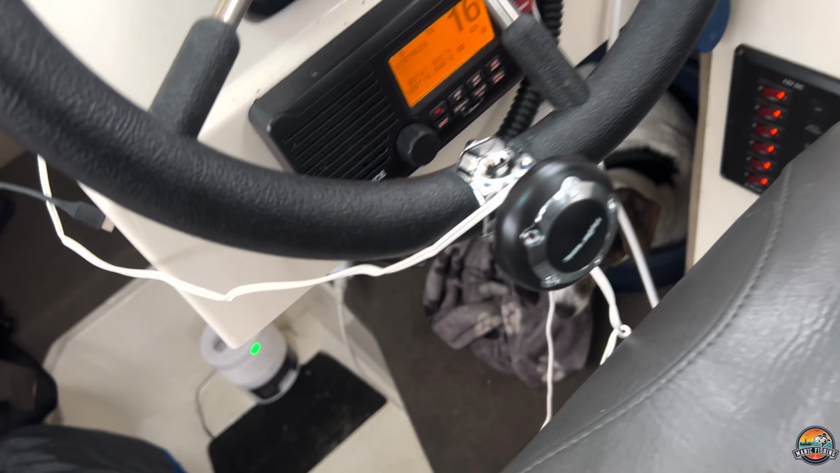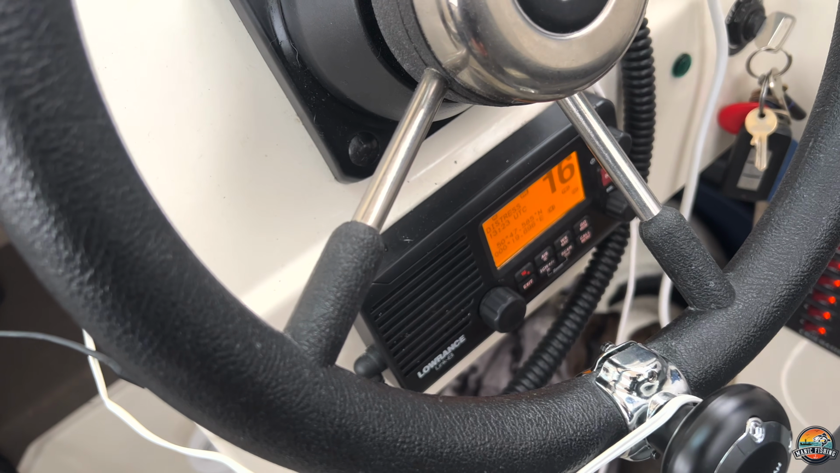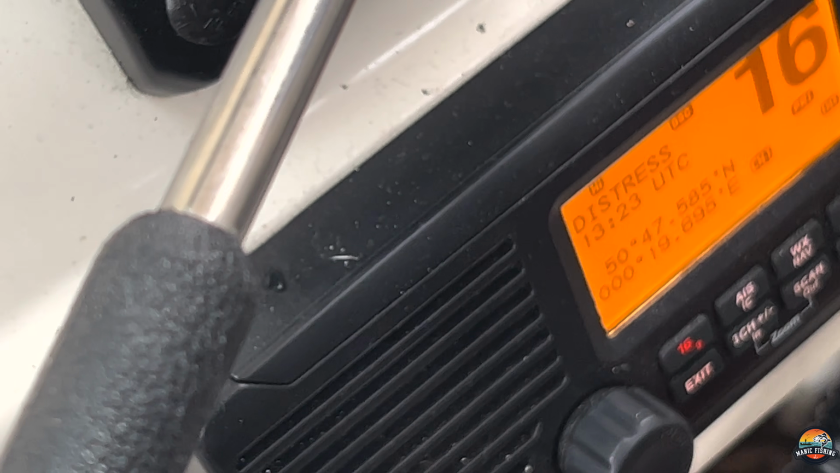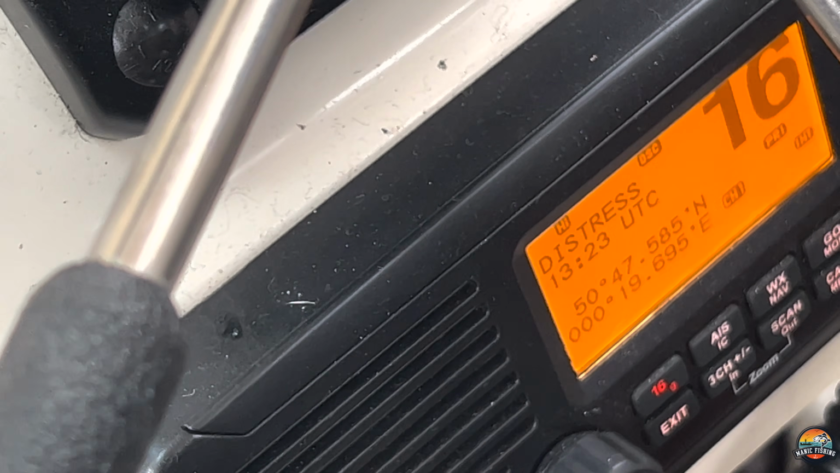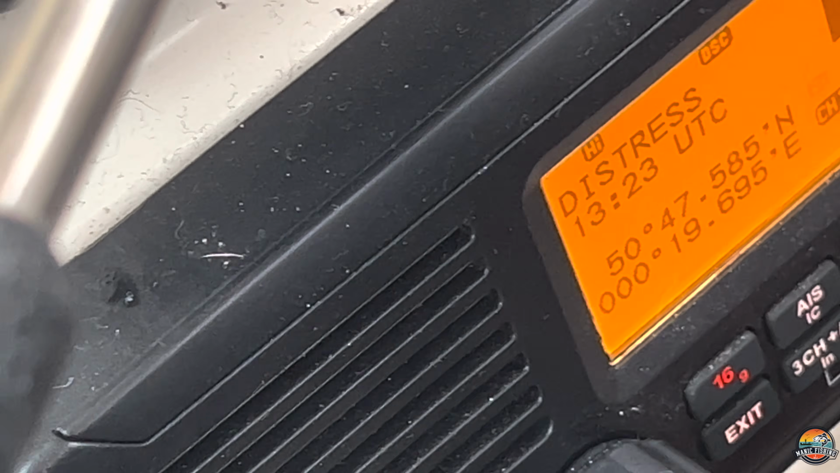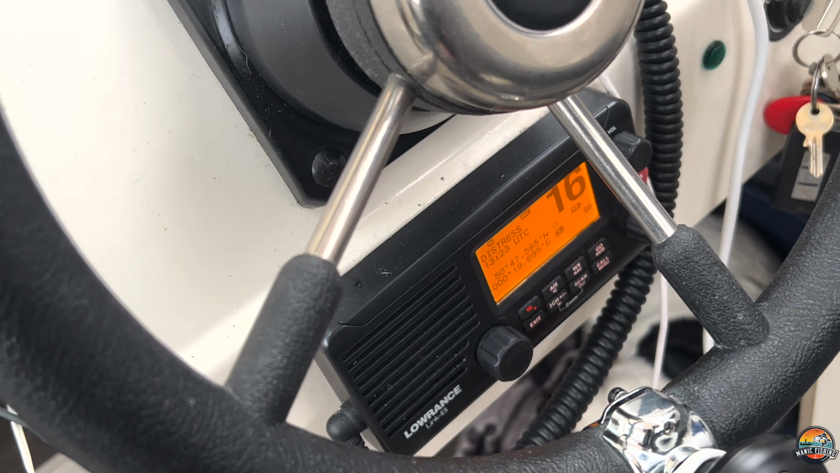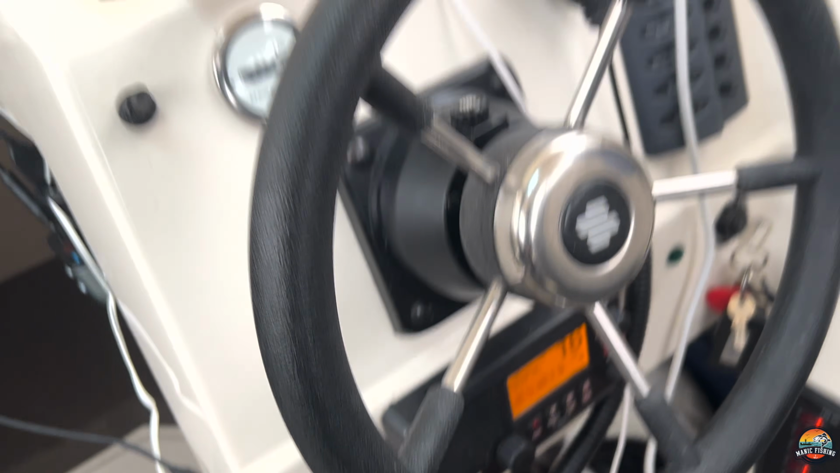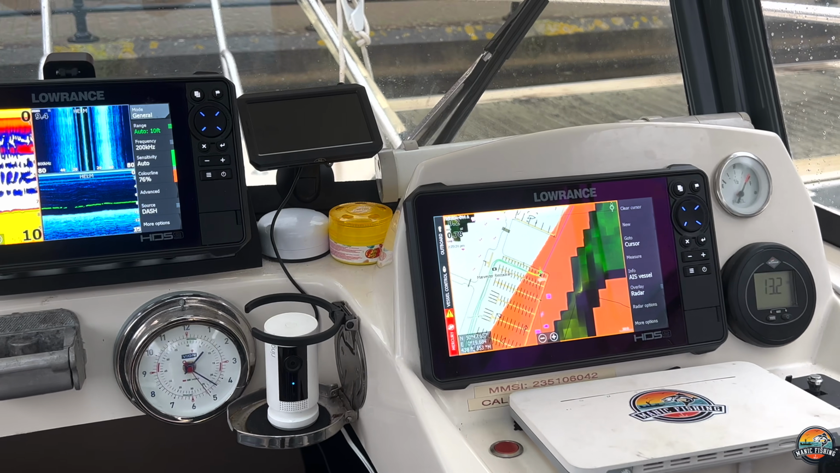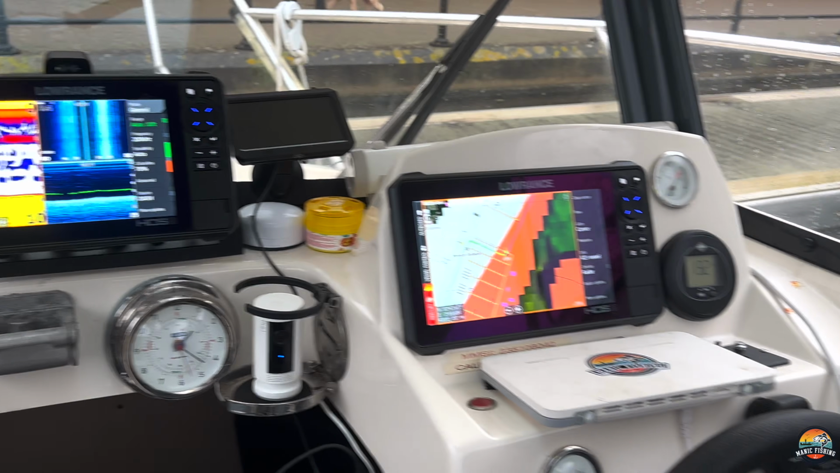I'm also running on this boat a Lowrance Link 8 radio, which is all connected in, and you can see the GPS position on that, which is where I am. As I say, they're all linked into the units, so they all talk to each other.